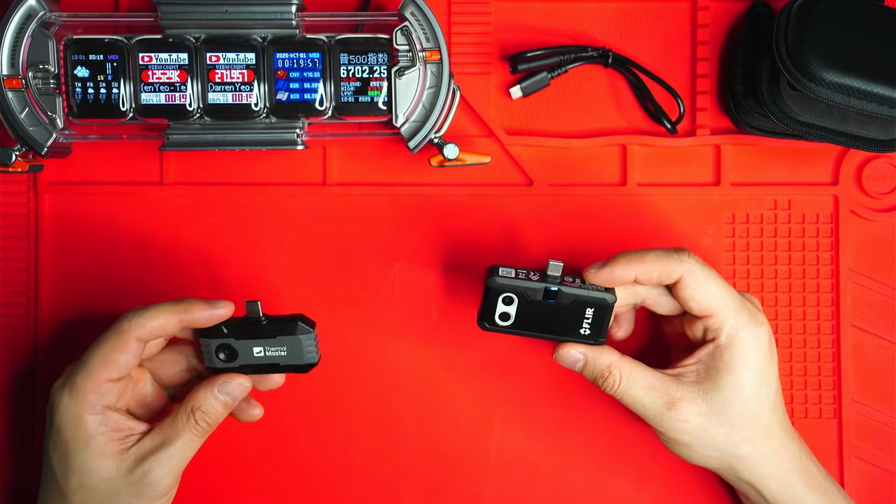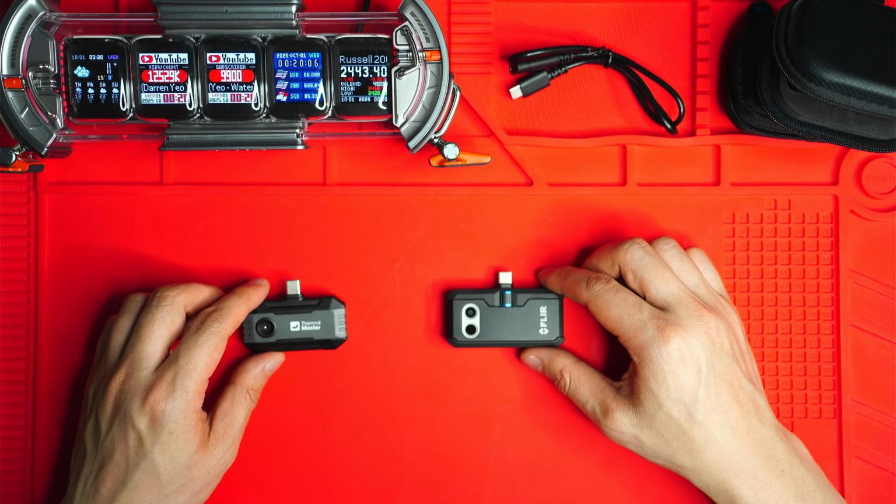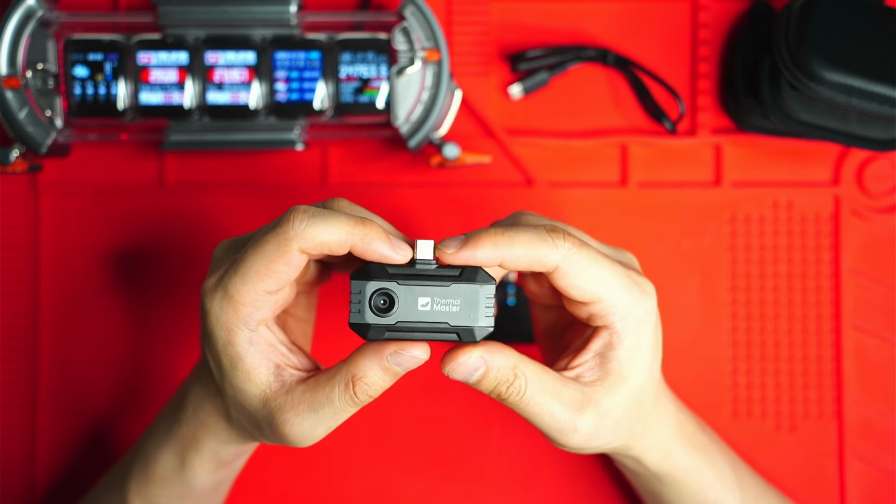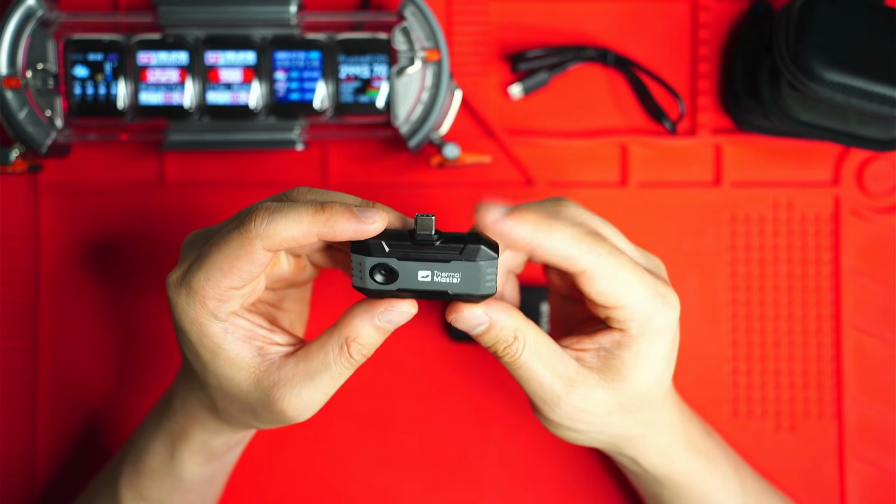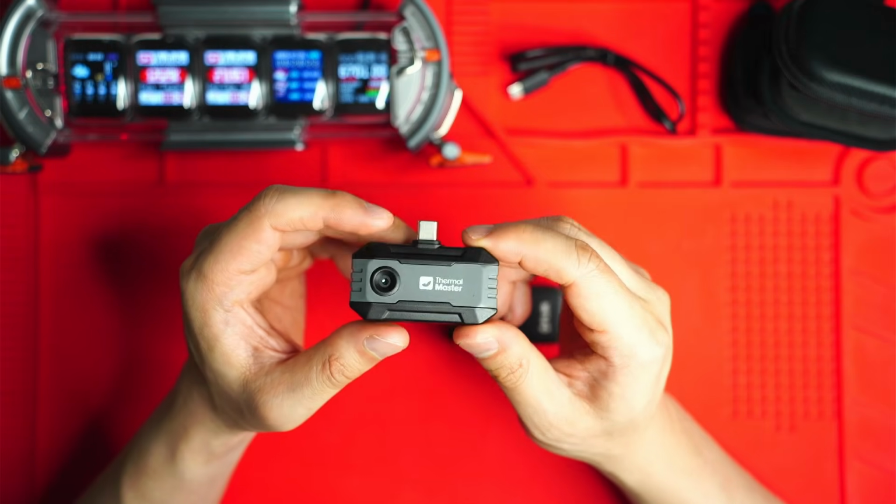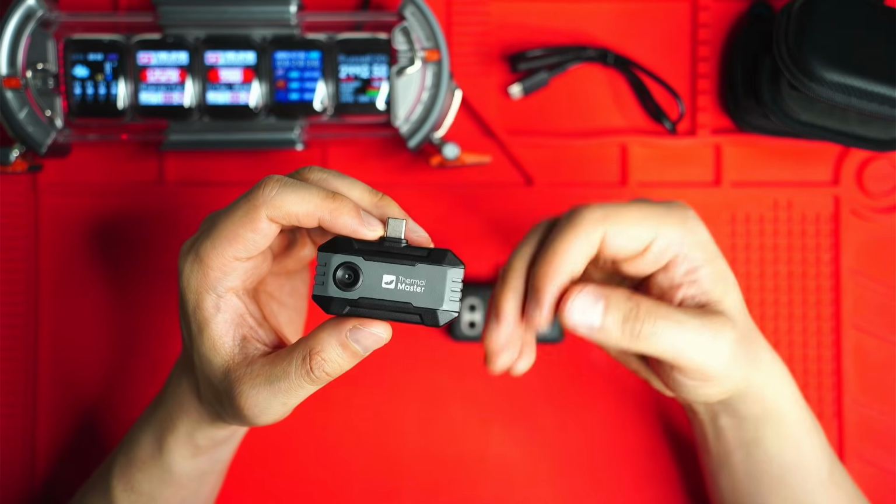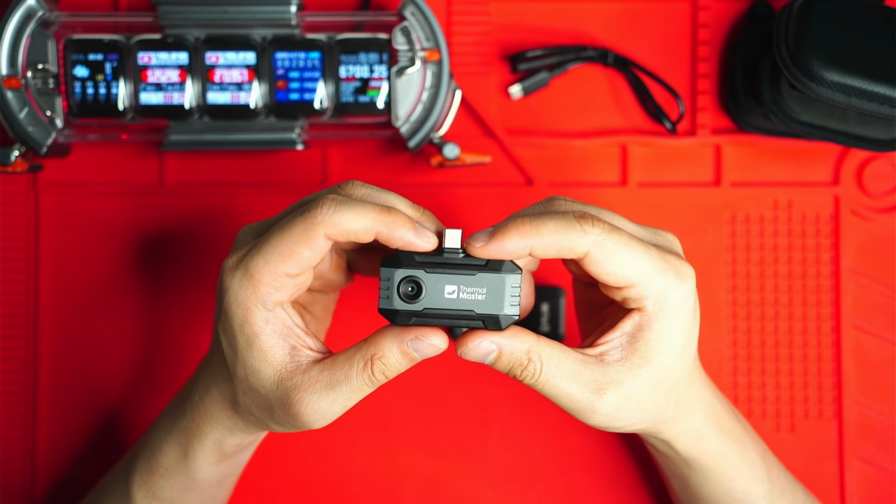In terms of field of view and focal length, both of them are very similar. In terms of temperature range and accuracy, the P1 has a wider range, so it measures up to 600 degrees Celsius from negative 20 degrees Celsius. It also has tighter accuracy at plus or minus 2 degrees Celsius, and the sensor is rated at less than or equal to 40 millikelvin, which means that it is more able to detect small changes and variations in temperature, so you're going to get better contrast in the video, which is going to be more apparent when you watch the demonstration at the end.